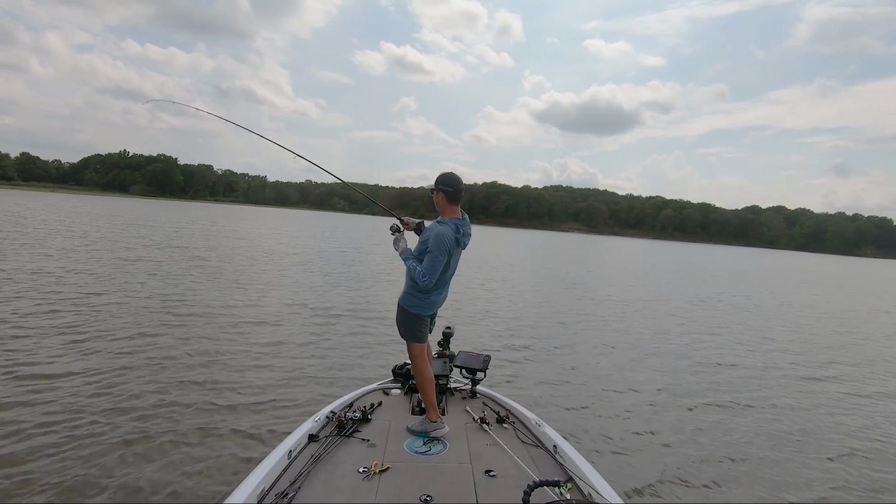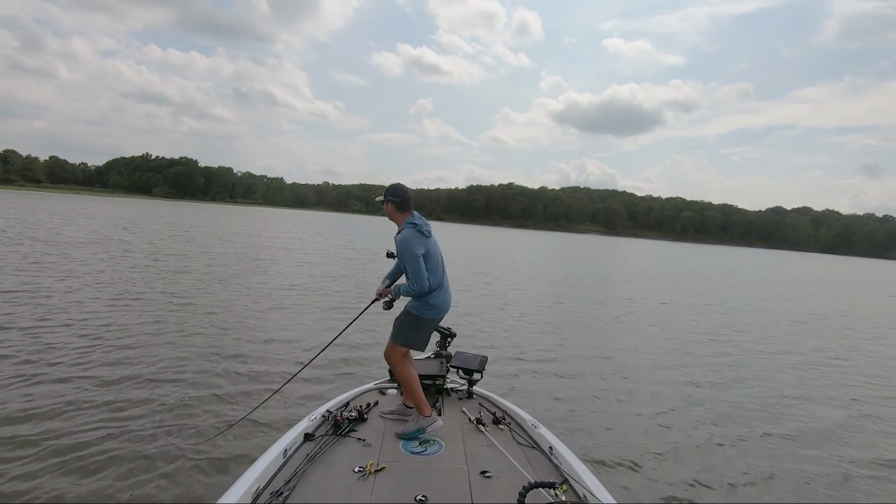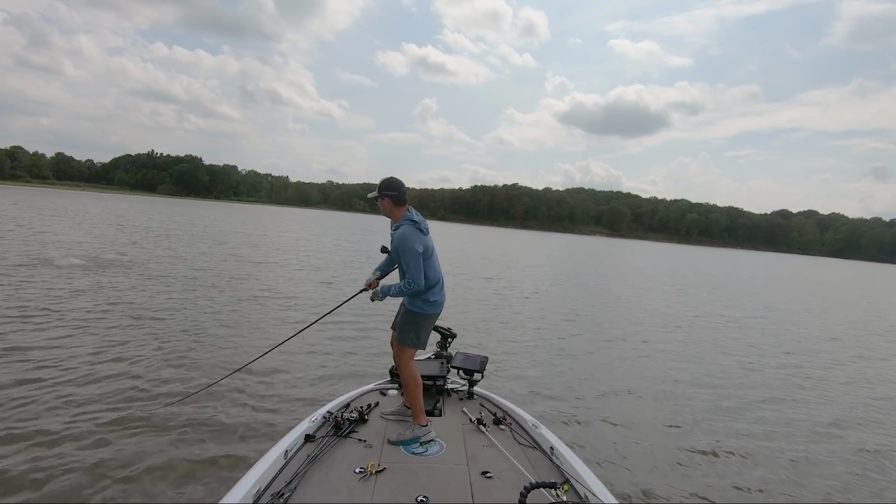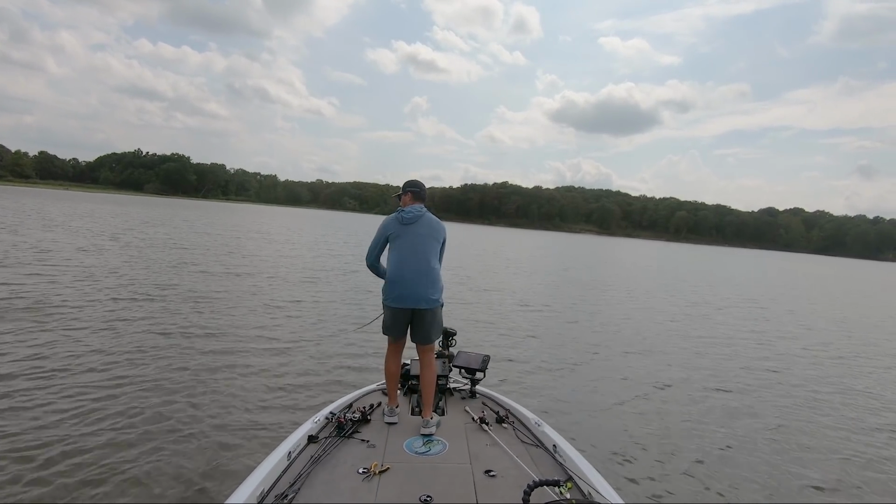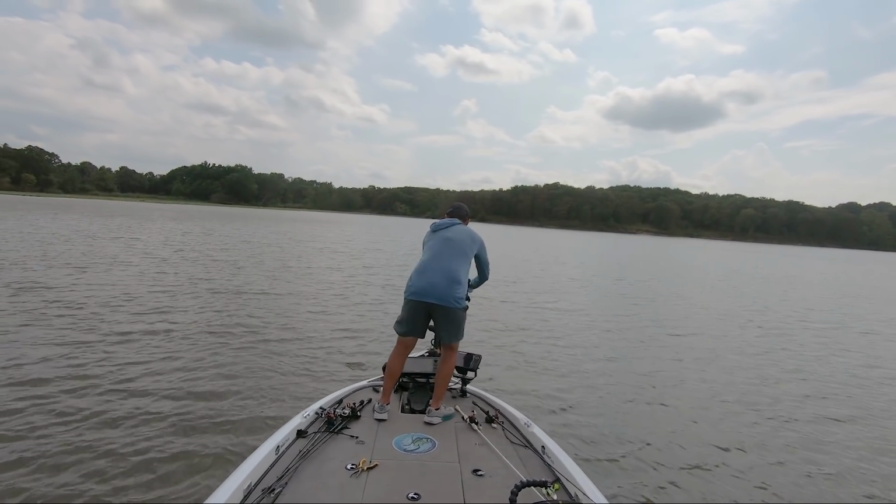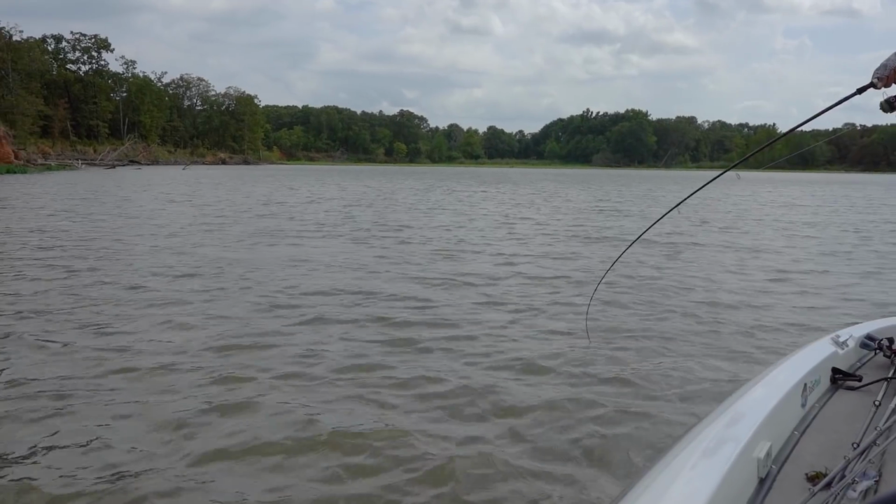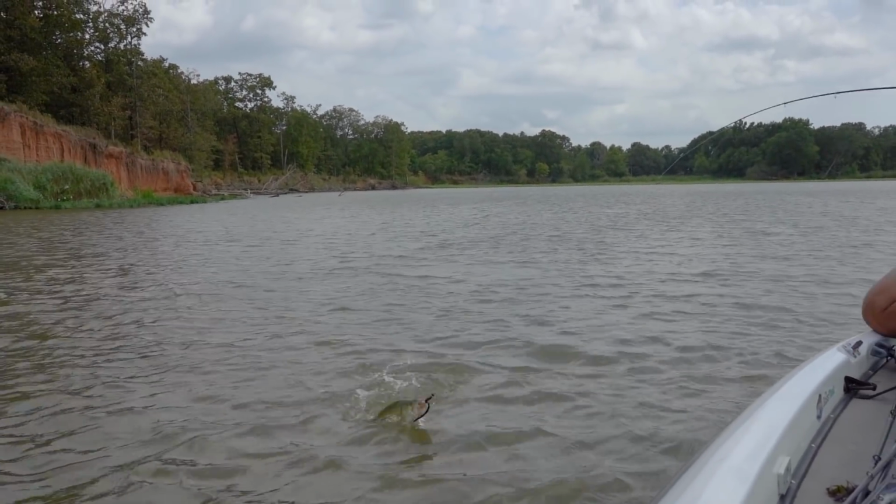Got him. Good one. Finally. Stay on there, fish. On the shaky head. Not exactly how I wanted to be catching them today on old Kerr, but take what I can get.